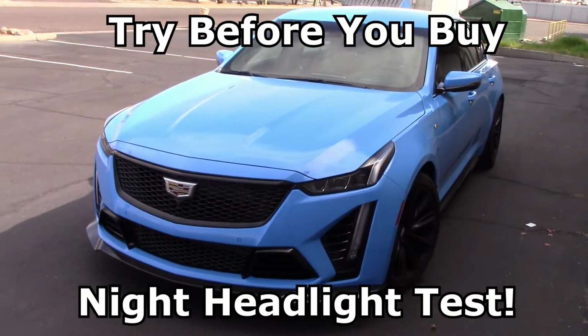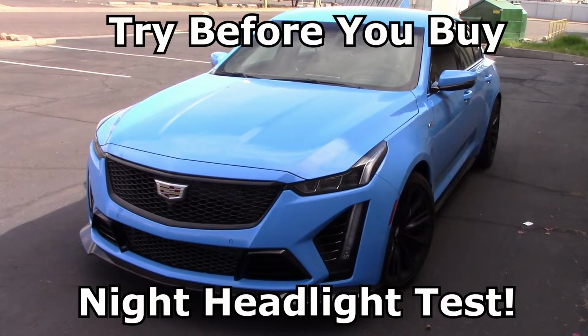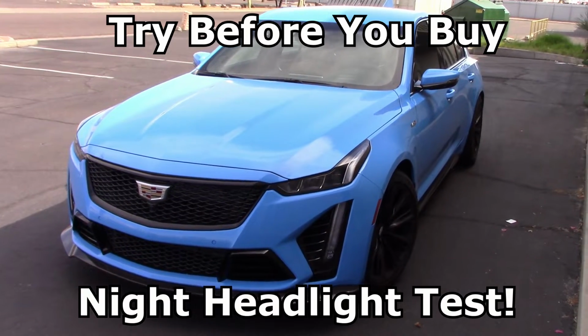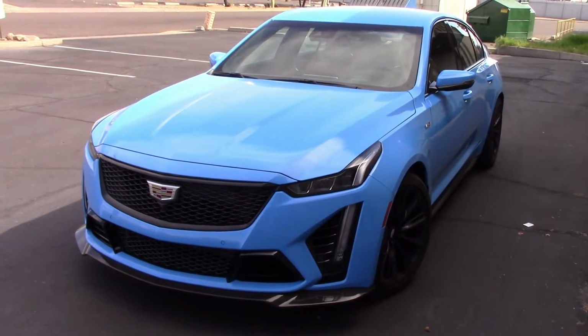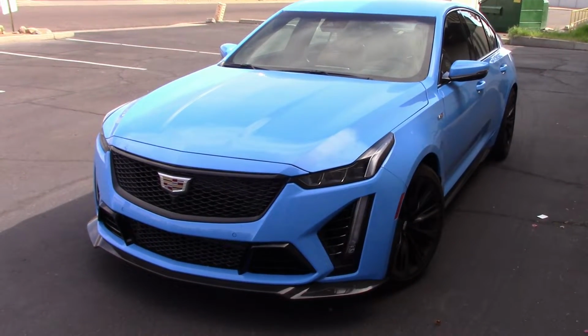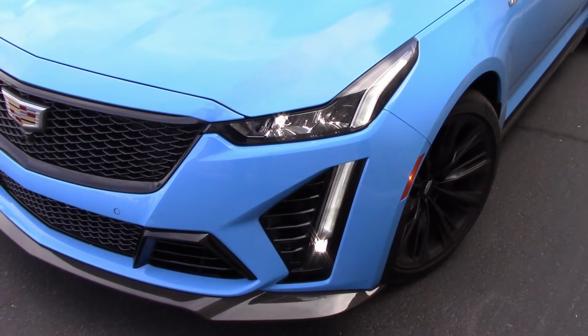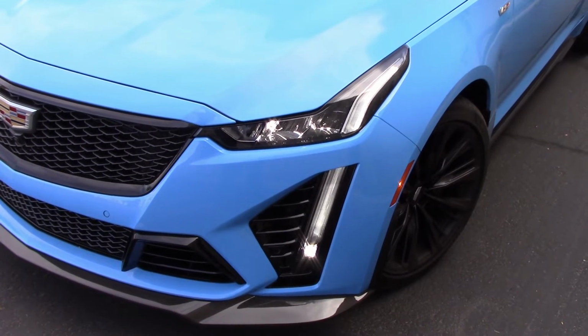Well, looks like Cadillac sent us a CT5 Blackwing, 668 horsepower, price tag over 100 grand. I'm impressed. We're going to be doing a full road test on this in a couple of days and doing a video on that. In the meantime, we're going to do a video on the headlight and night drive. You're driving a car with this much horsepower and acceleration, you'll make sure you got some good lights in front. So let's take it out in the dark and see what happens.